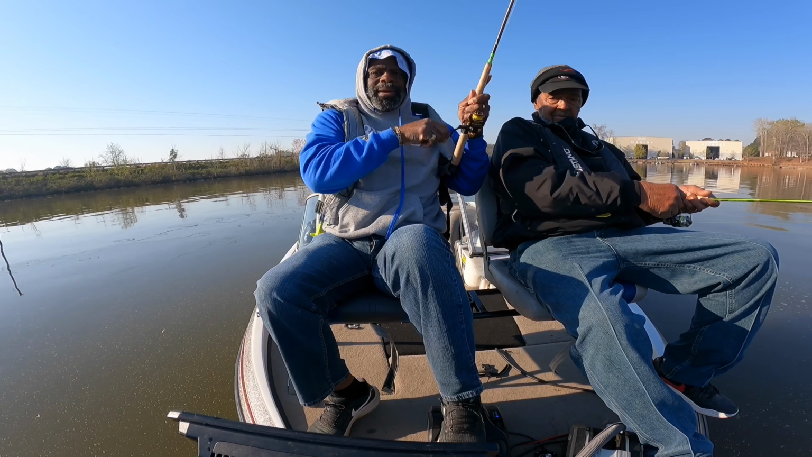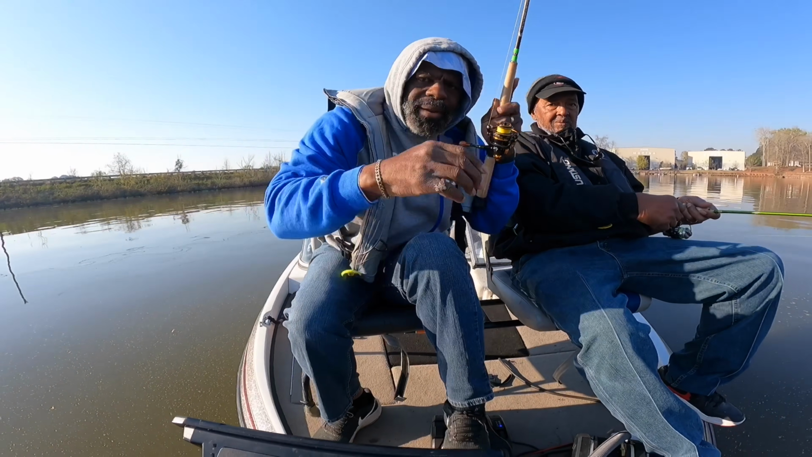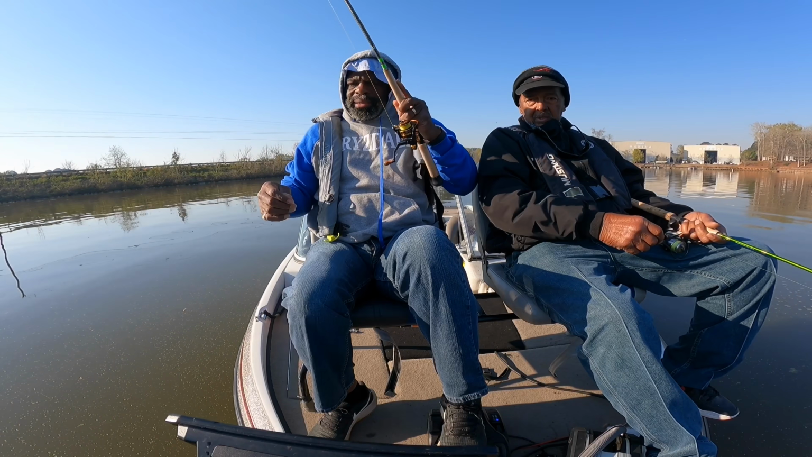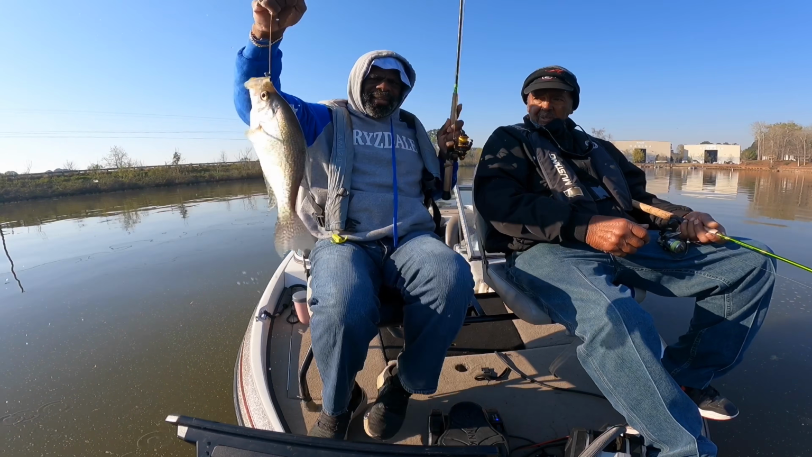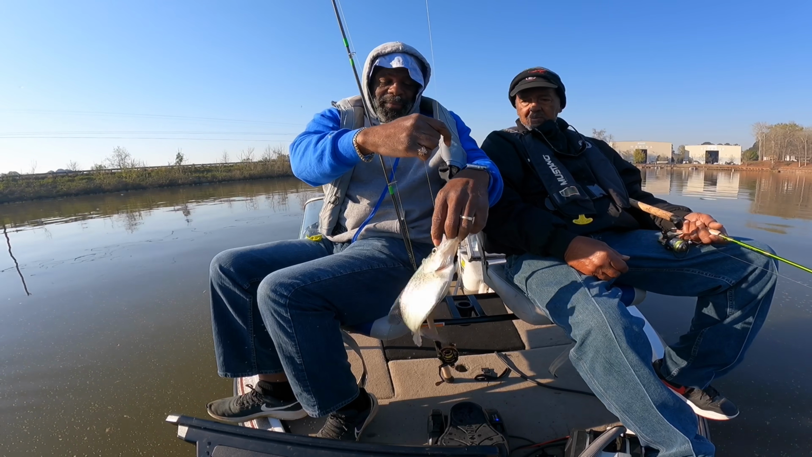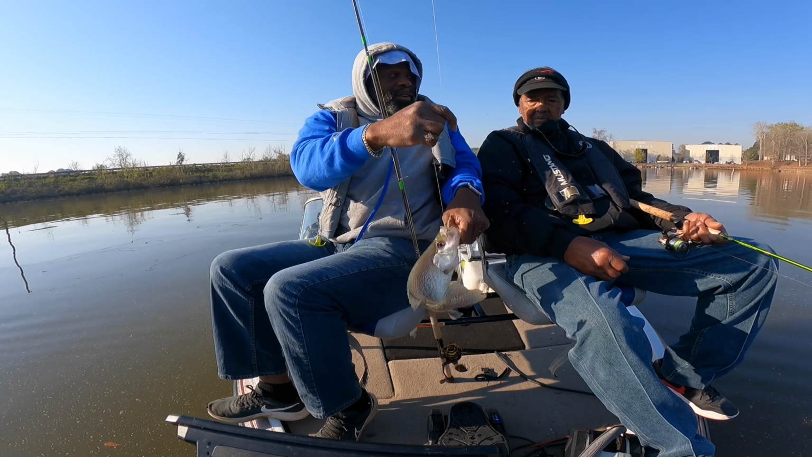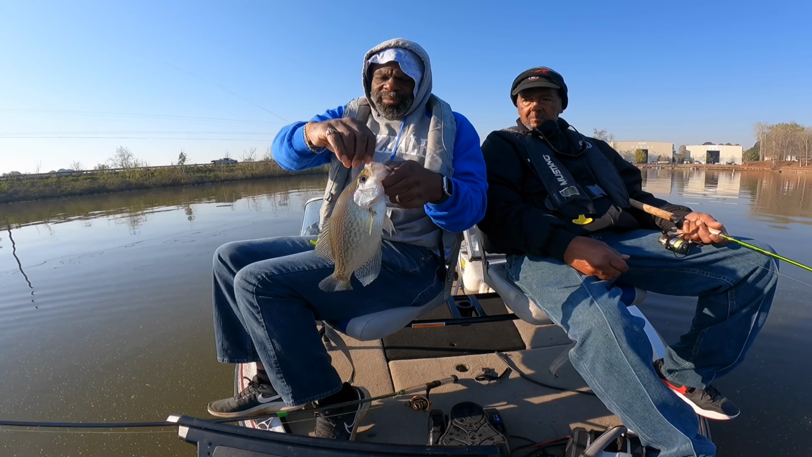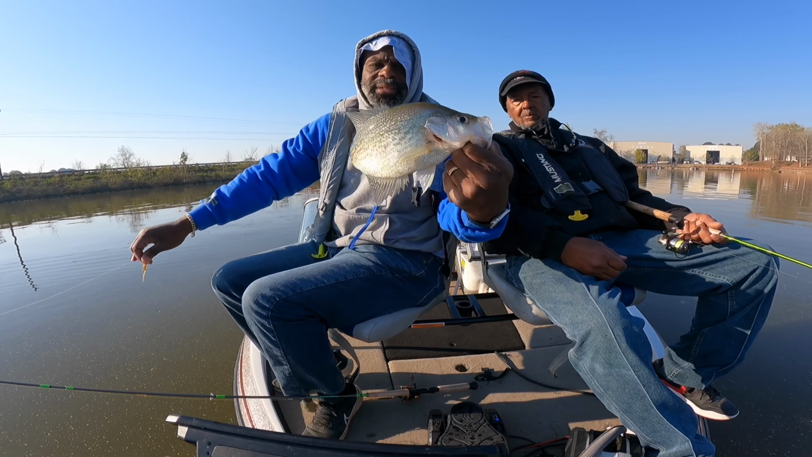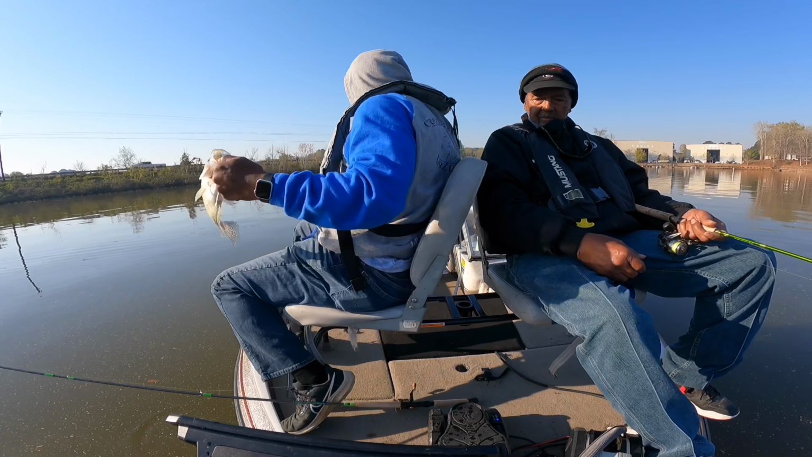There she goes. Oh, that might be a white. The way it got me, that might be a white. Nope, that's a crappie. That's a big crappie. I got this one. But see, I saw my bait just a touch, and then I saw her react. This reaction thing, look. I said I didn't think I had my bait pulled up. I didn't need it. She didn't need it. There you go.